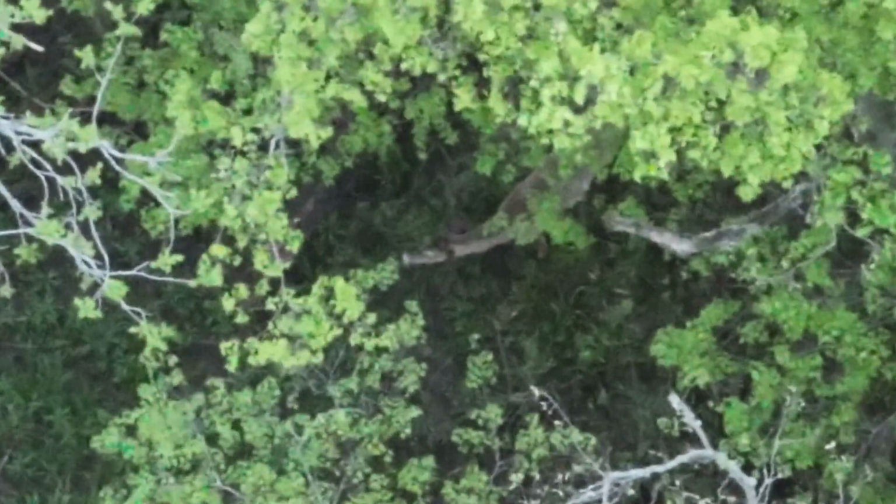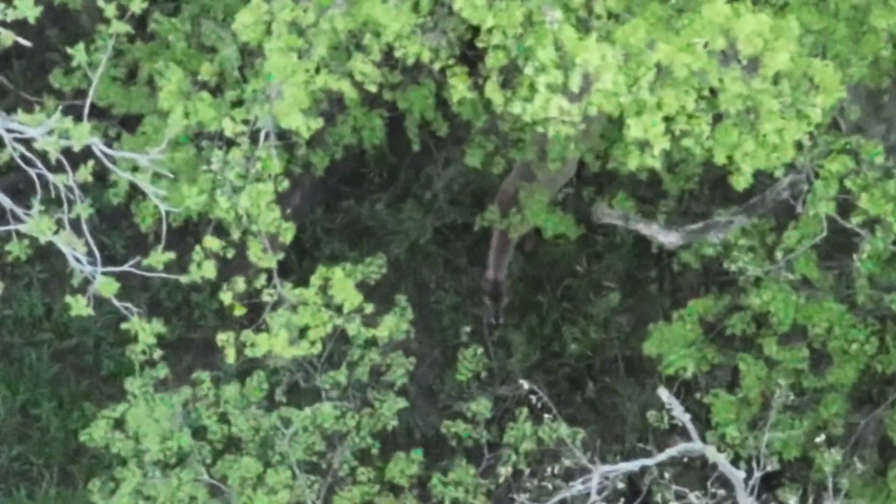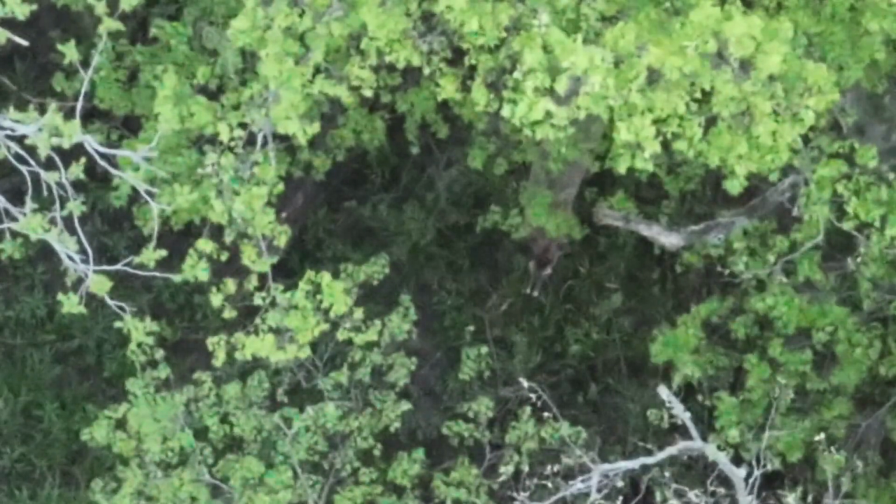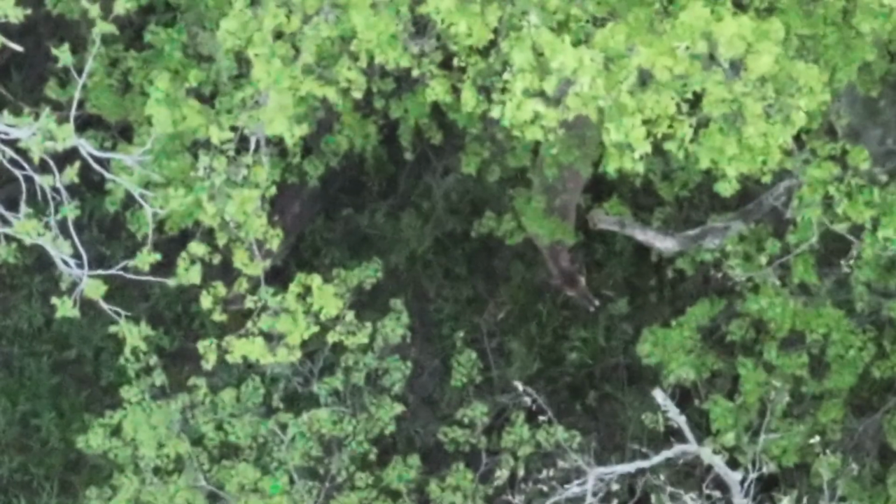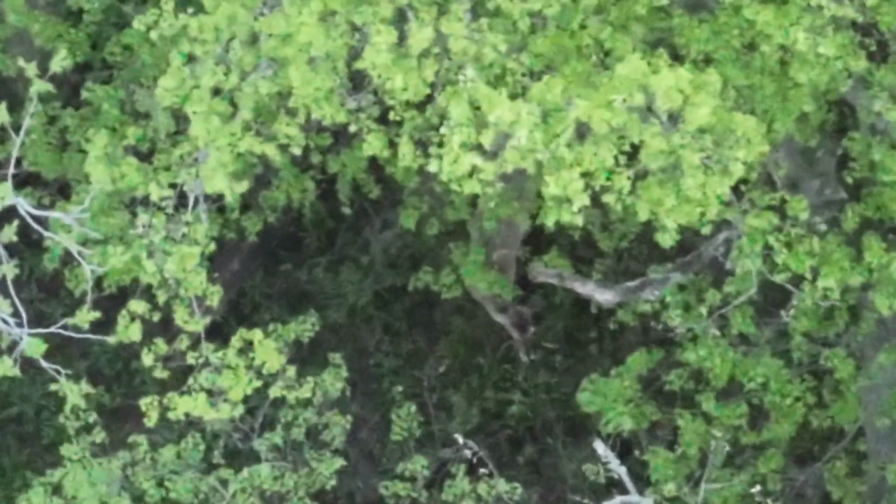In IR, it's very easy to see this animal. In zoom mode or wide, you can't see it at all. In zoom mode, you have to use the camera and understand how the crosshairs on the cameras can be used to locate going from IR to zoom.